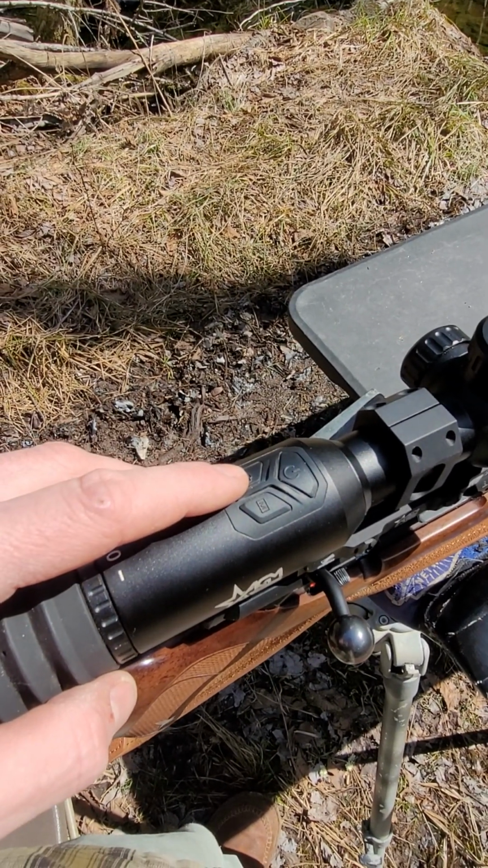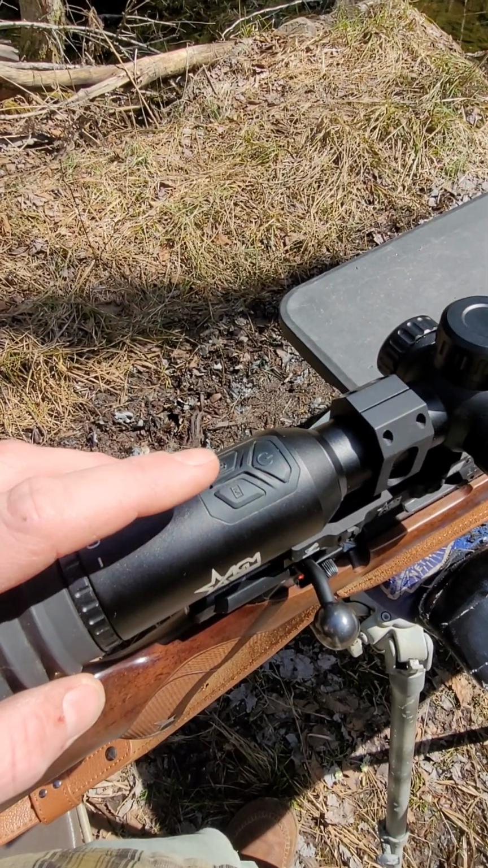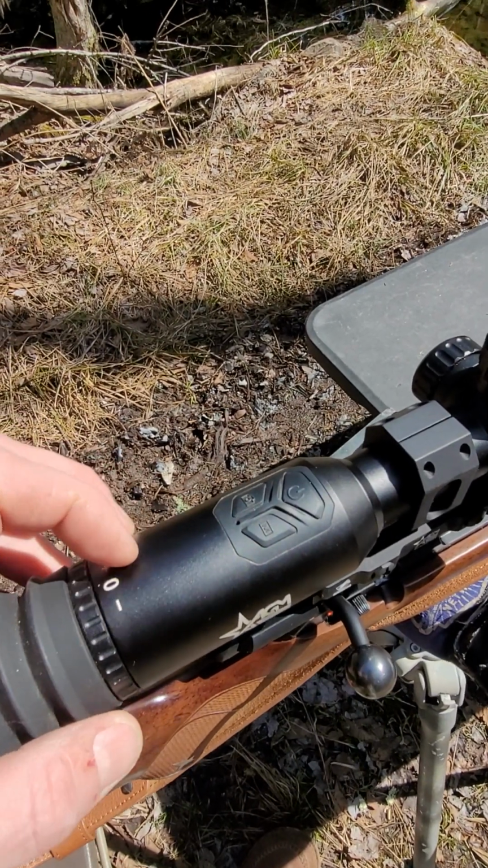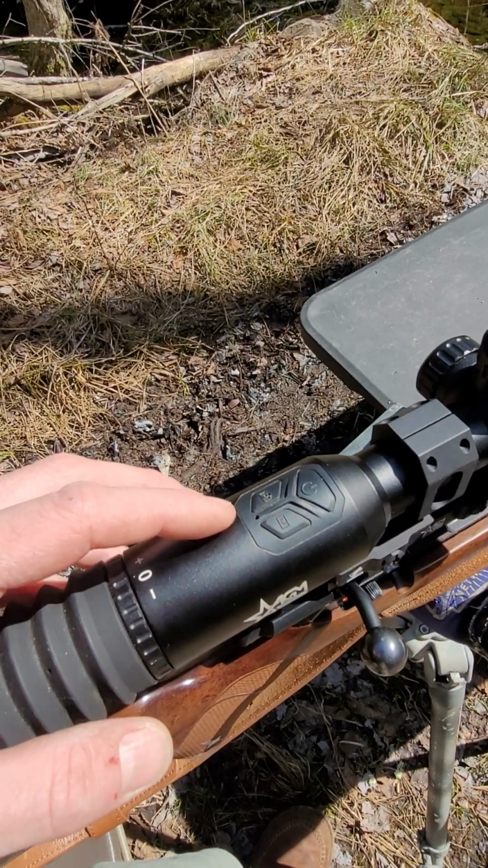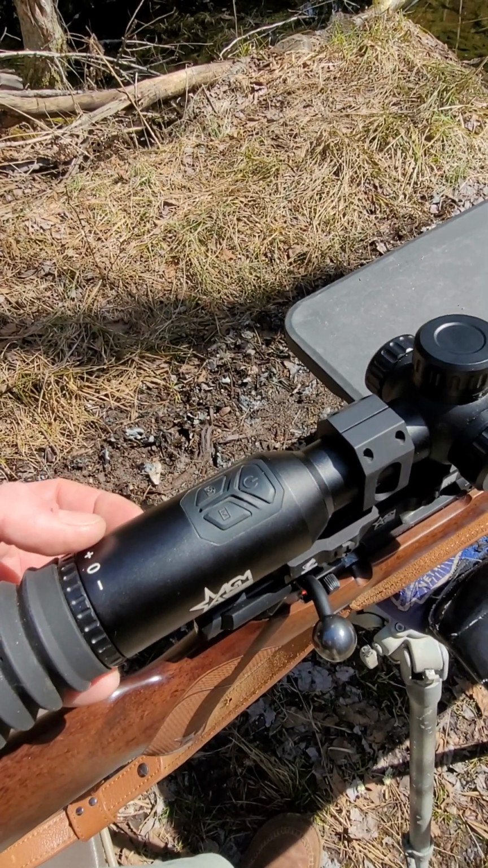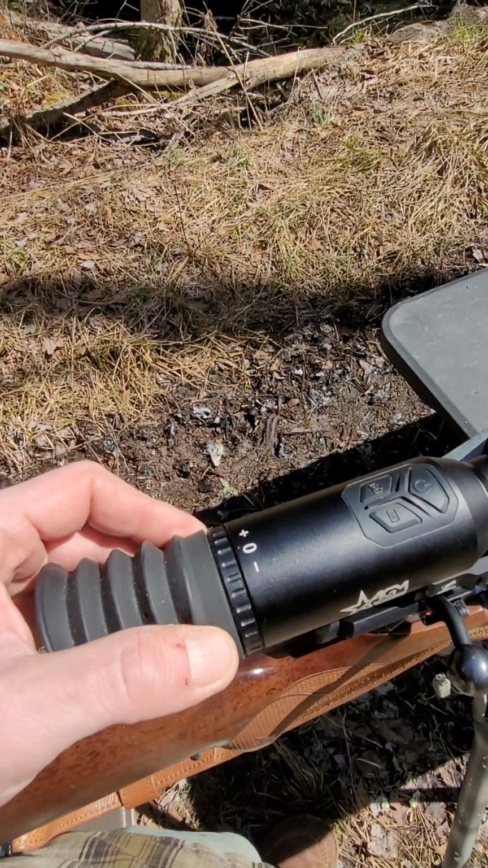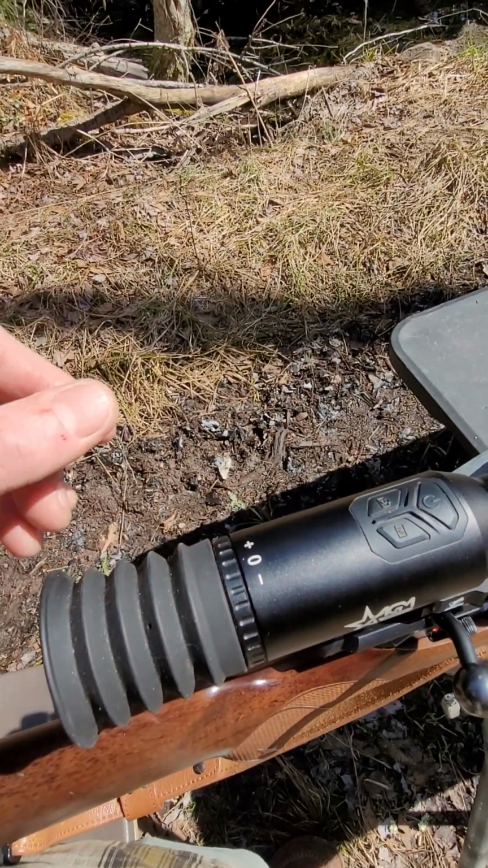This is your camera record. And then this button right here cycles through your red hot, white hot, black hot, and fusion, which is the rainbow spectrum. I tend to run this on the red hot, especially in the winter. It really makes anything you have pop. And then you have your diopter adjustment. And then this does actually just unscrew, so if you want to get rid of that rubber cap, but it does work very well.